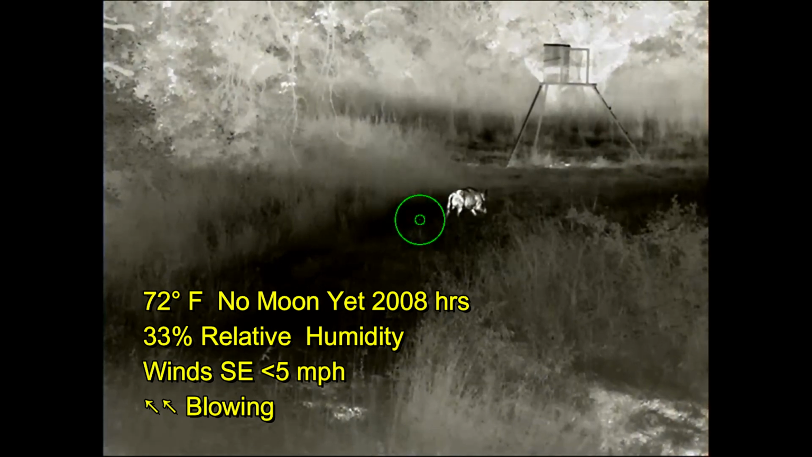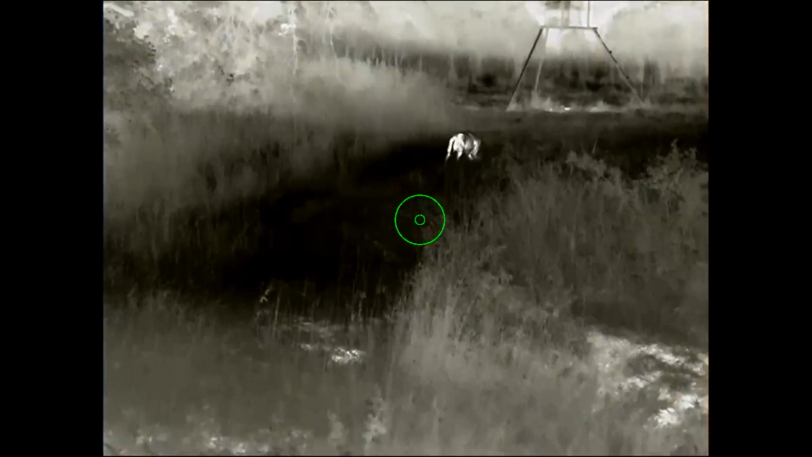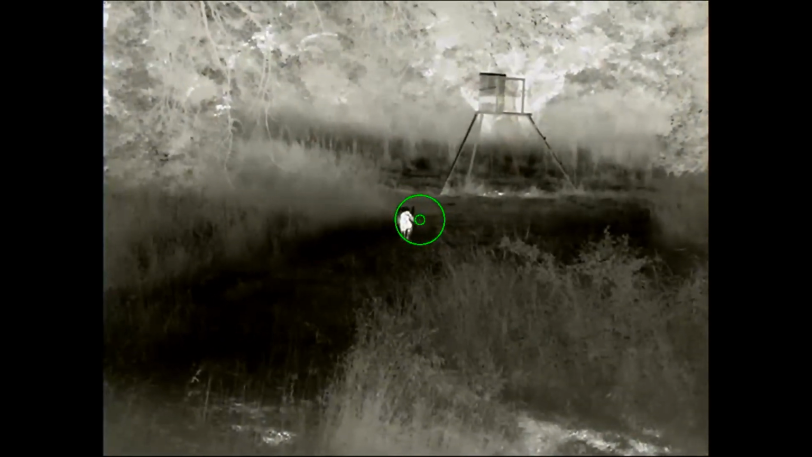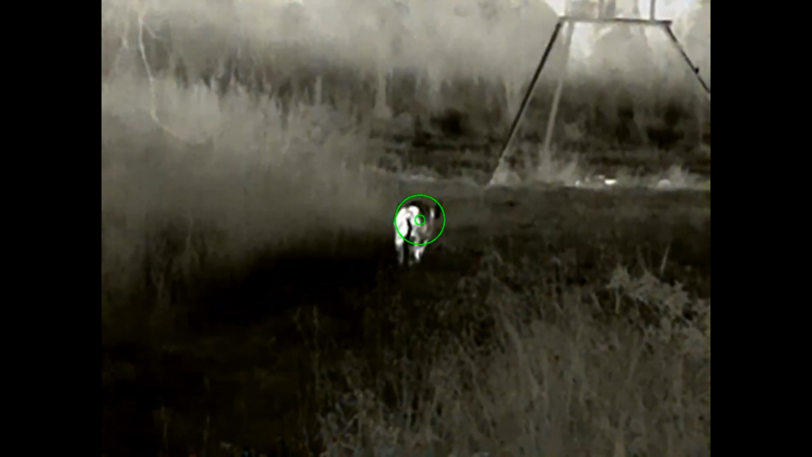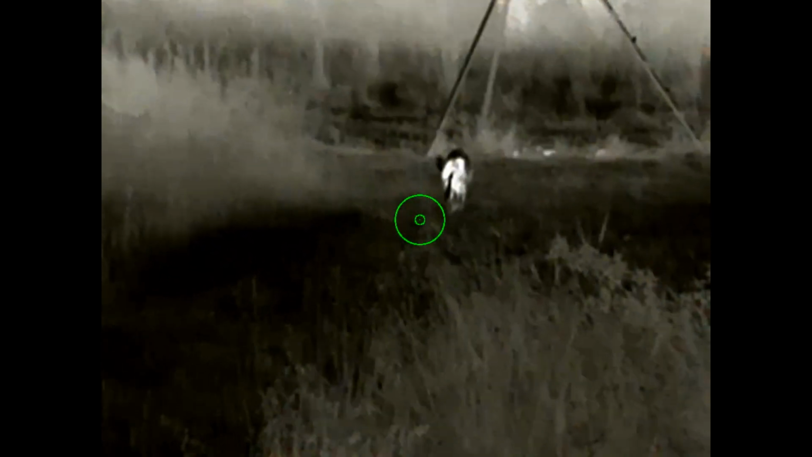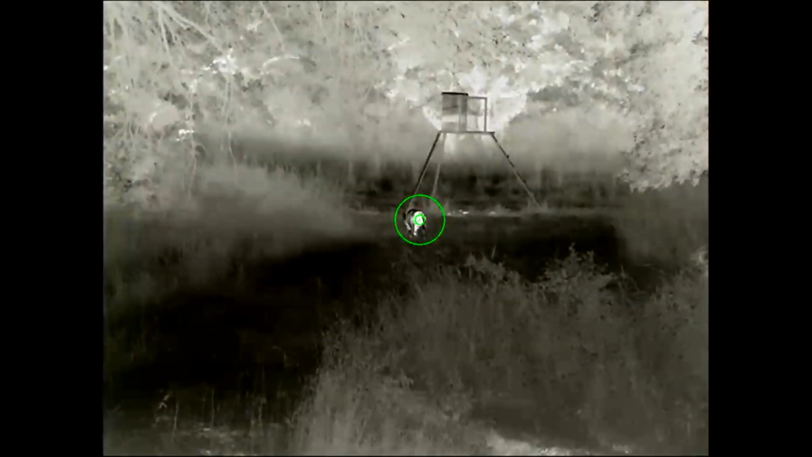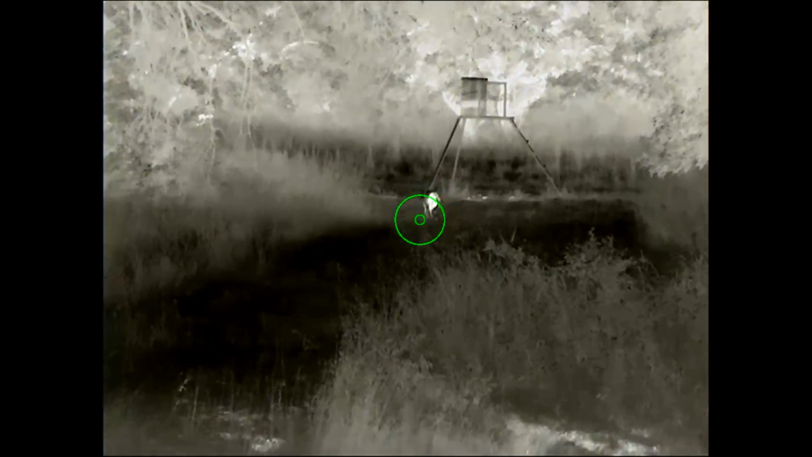And while the hog heads to the feeder that's up there at about 100 yards, I'd like to explain that part of the reason why my buddy Ben and I like to test out new equipment is we like to find out how it works and find out what problems there may be in using it, what advantages there may be in using it, etc. And this is where I'm going to find out about one of the disadvantages of using a magnetic connector for your power supply for your USB port.